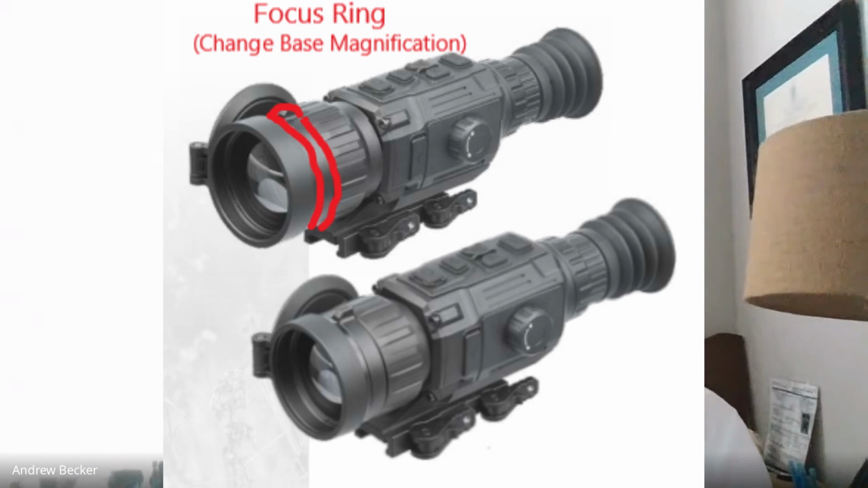one thermal scope. So instead of having to say, I'm going up north, I want to go shoot coyotes. They're smarter animals. They're going to be much further away, but my scope's a 2x. Do I get another scope? What am I doing? So just being able to simply rotate the focus ring and take that up to a 4.5 at 384, I mean, that's fantastic. And the best part about that, you're not stuck at 4.5.